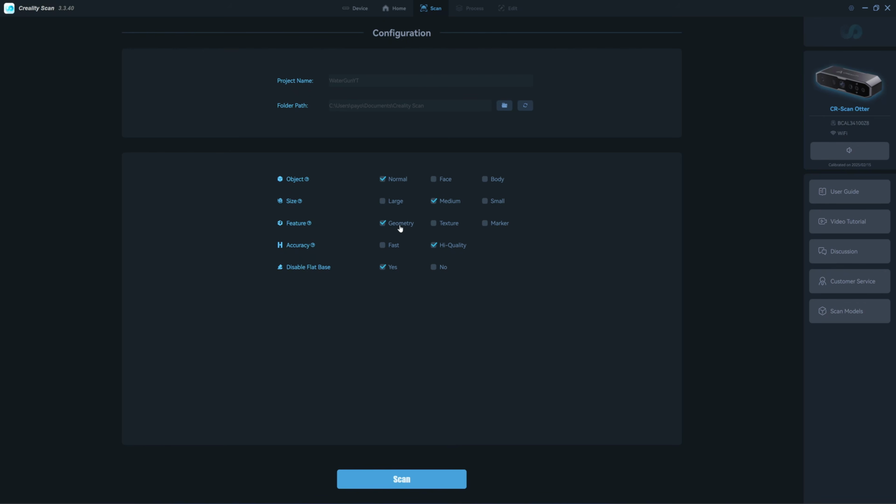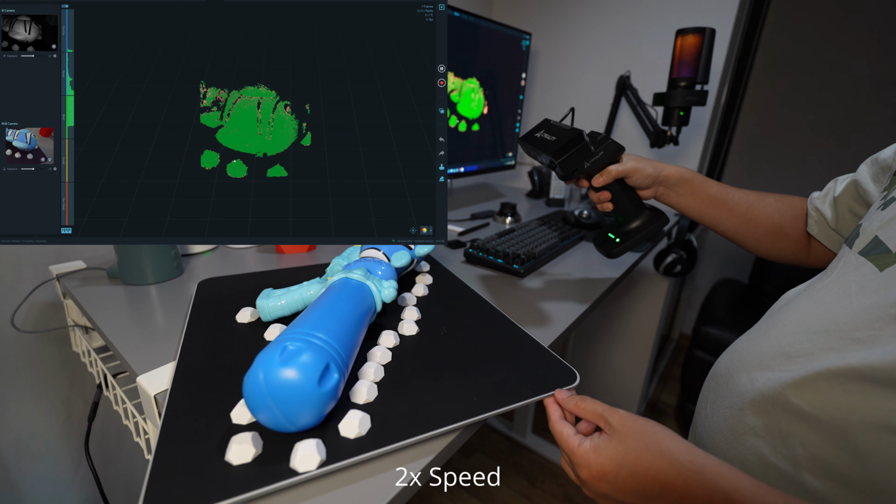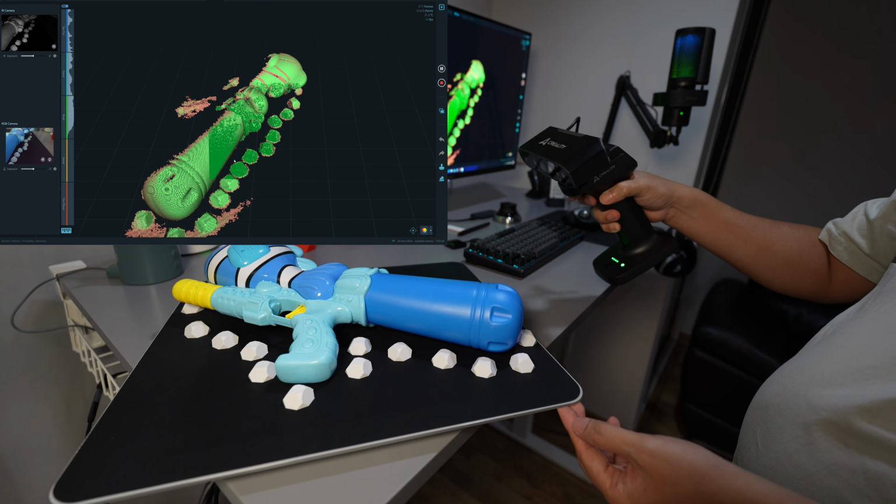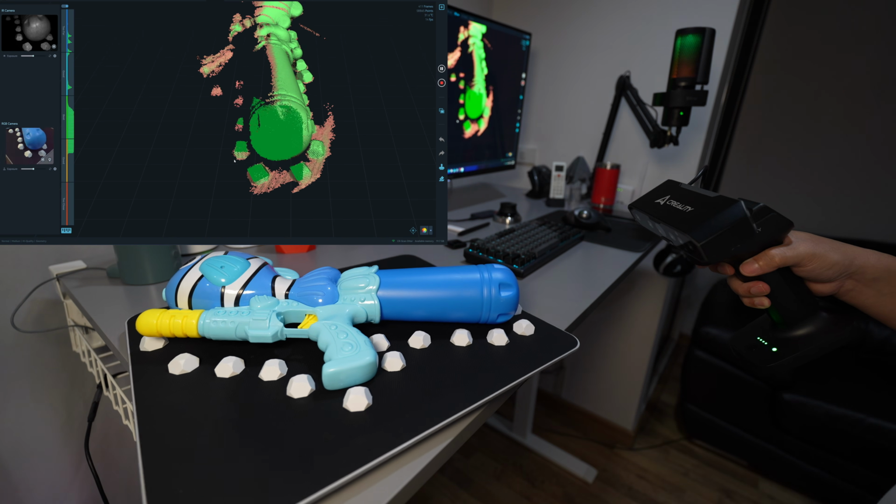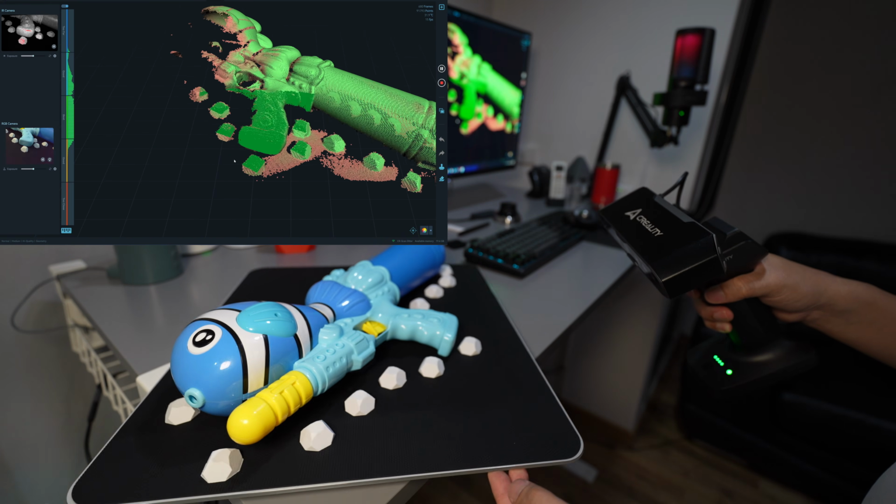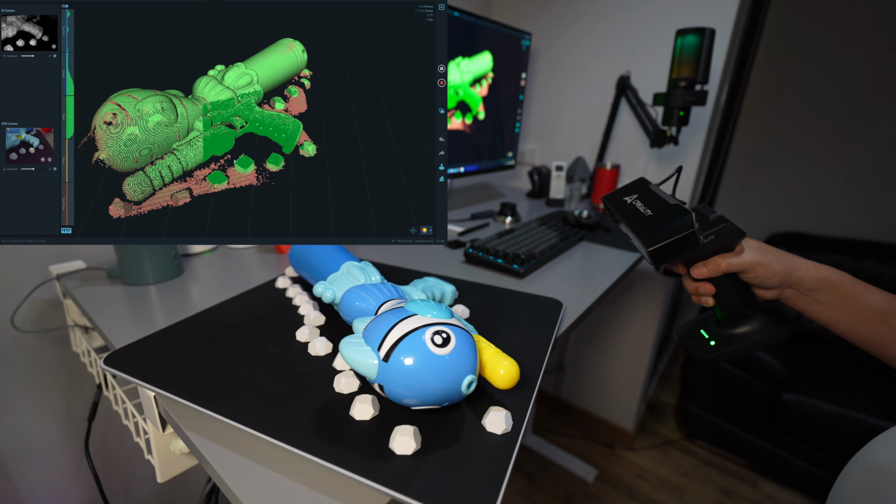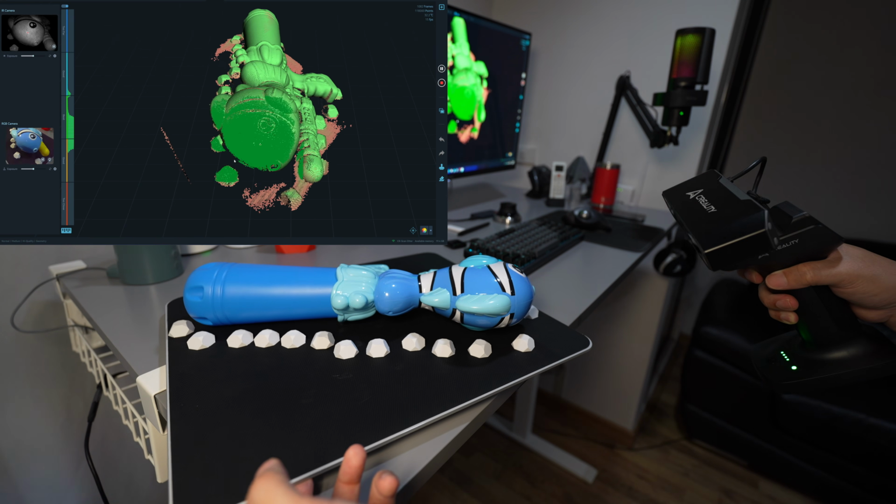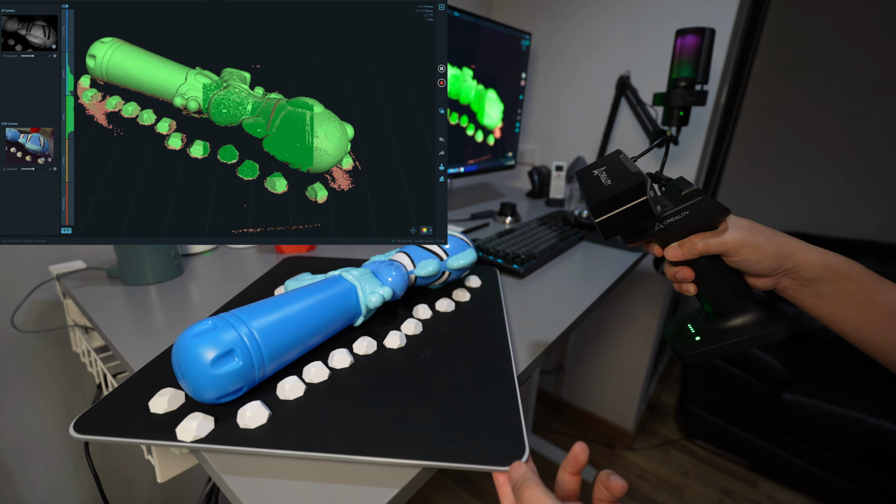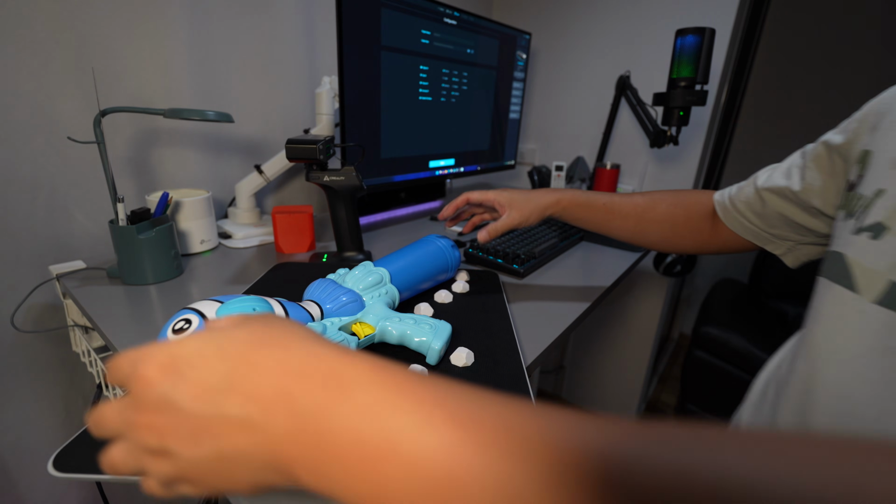Okay, Otter, medium geometry, and disable flat base. I think the capture area is a little bit bigger than the Mouse for the medium mode. Okay, flip over.